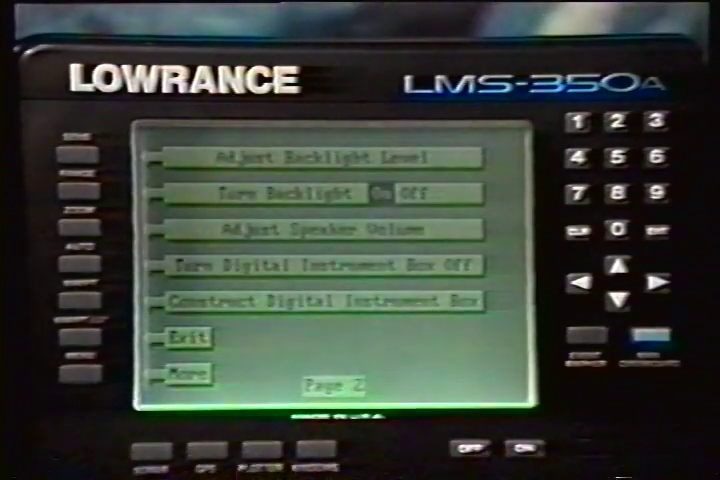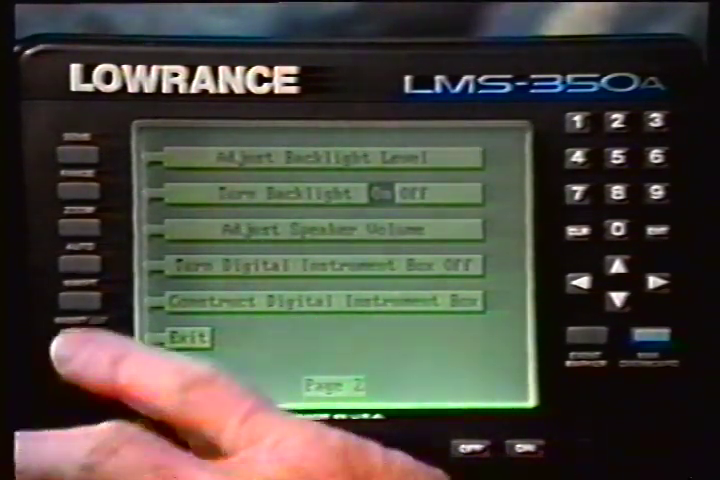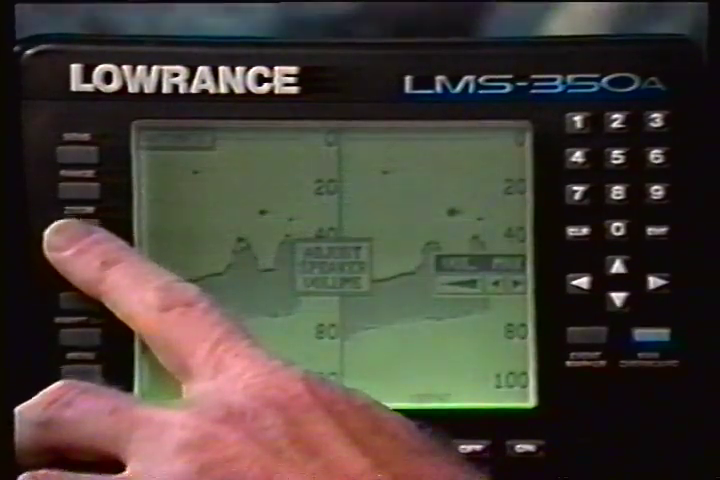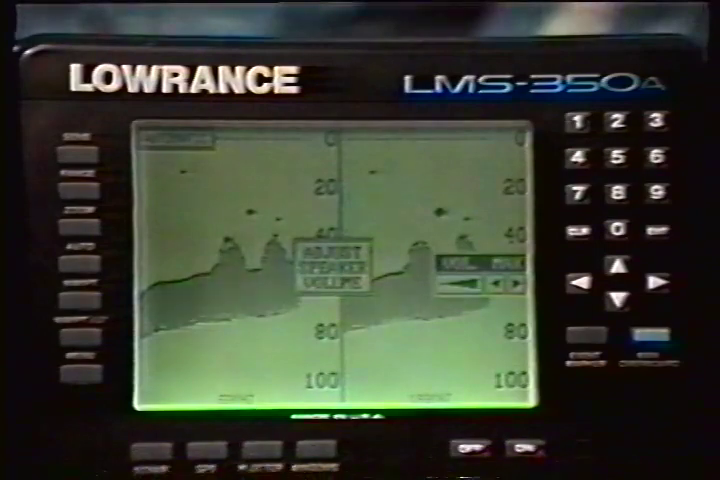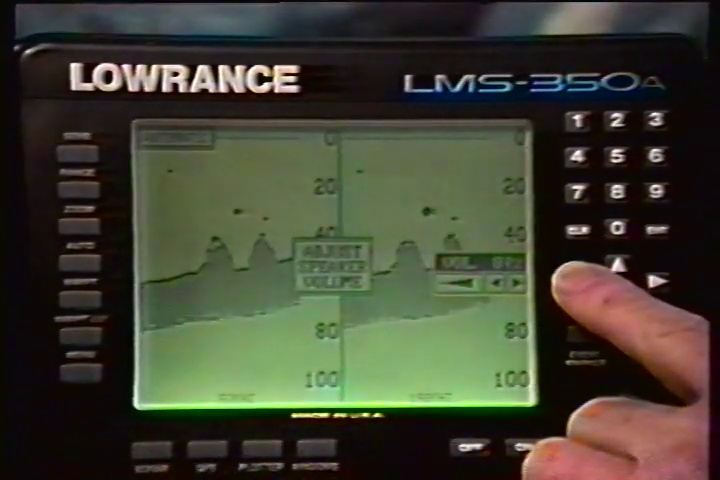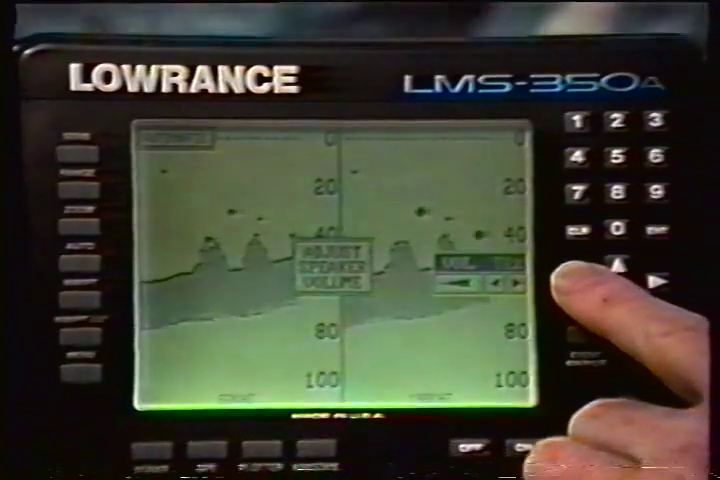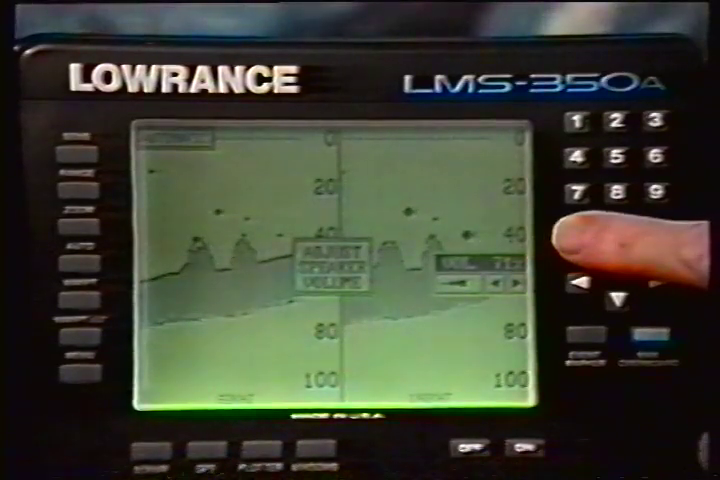The volume of the speaker's amplifier is adjustable. To change the volume, press the menu key. Then press the key adjacent to the More label. Now press the key next to the Adjust Speaker Volume label. A musical tune sounds to indicate the current speaker volume. Now press the left arrow key to decrease the volume level. Press the right arrow key to increase it. After you've made the adjustment, press the clear key to erase the menu.